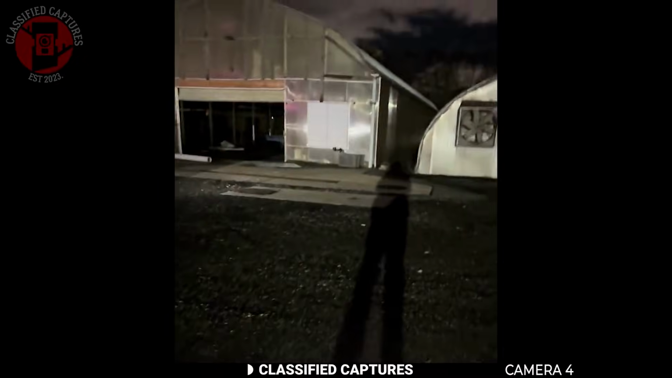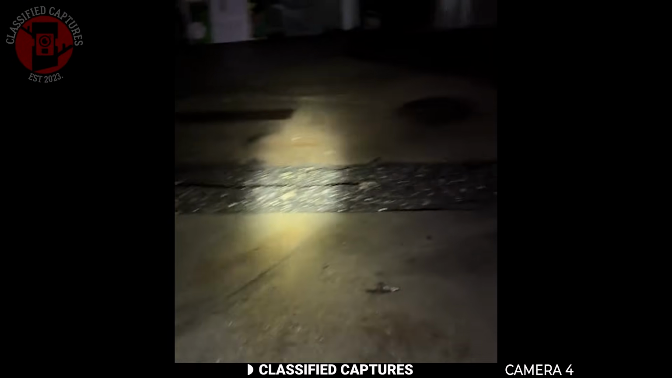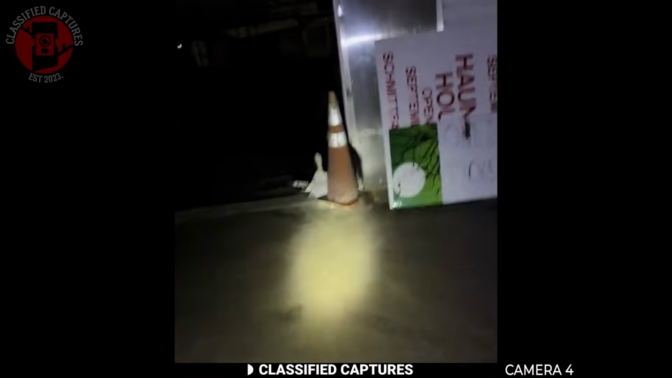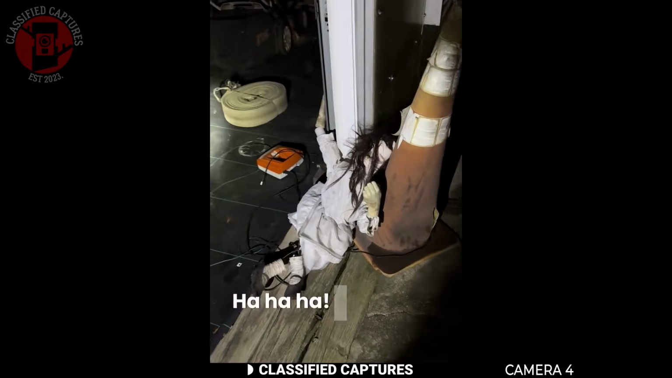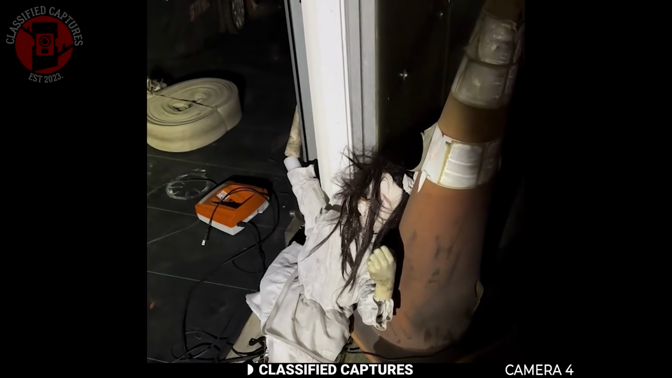A man who organizes haunted houses was taking down one of his setups after the Halloween season. As he walked through the empty attraction, checking each room and corridor, he stumbled upon this doll. At first, he thought it was just one of the props left behind by mistake, but as he looked closer, he realized something was very wrong.